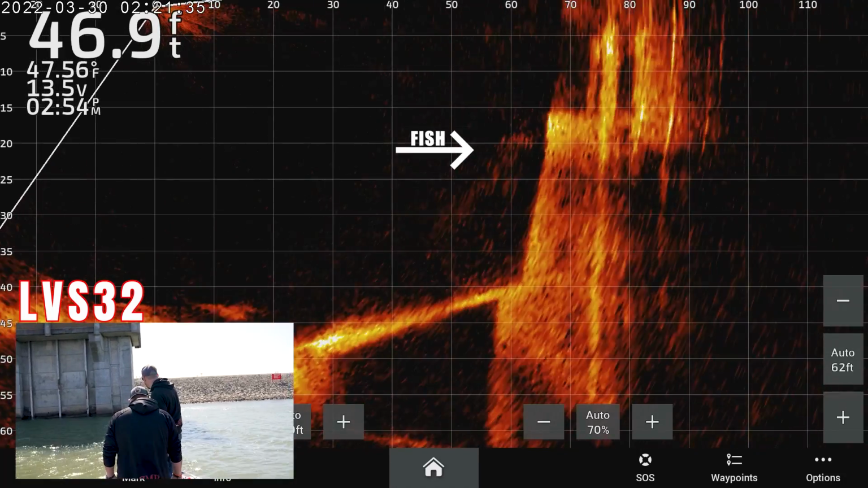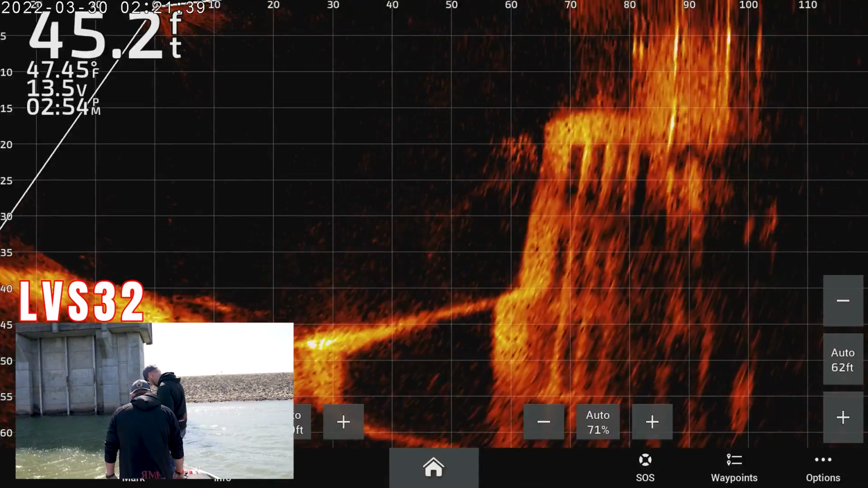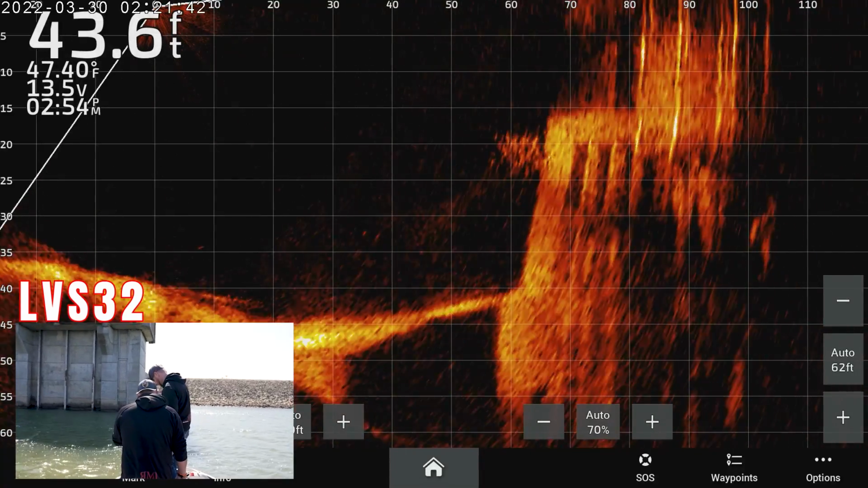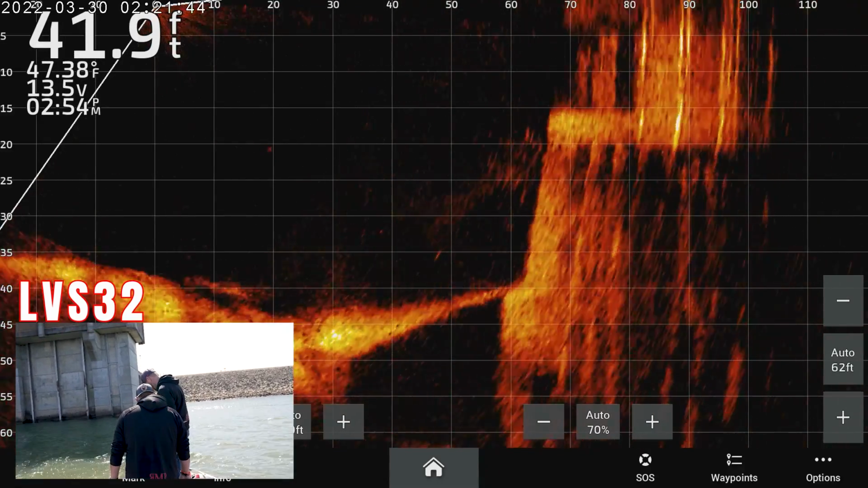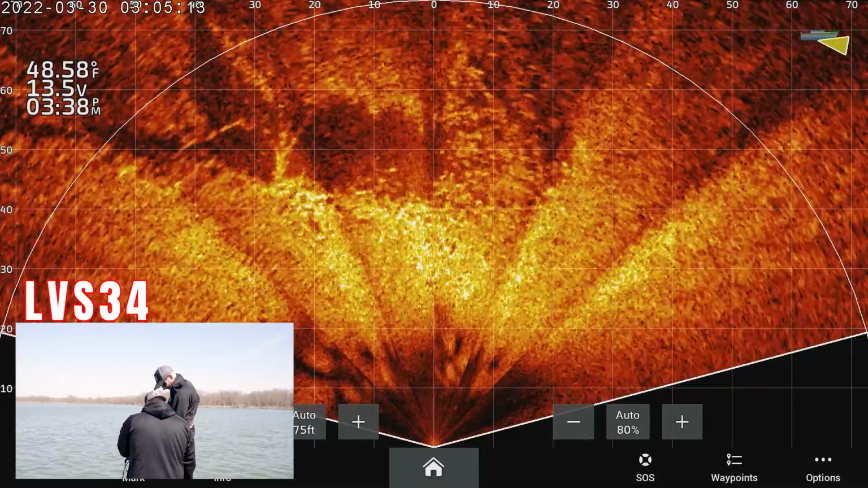Now, keep in mind, the water clarity over here is a lot better. You can see, visibility much better. But yeah, that's what we're used to seeing. The old LVS32. Yeah, rockstar. Still doing its thing, man. Okay, rolling up.